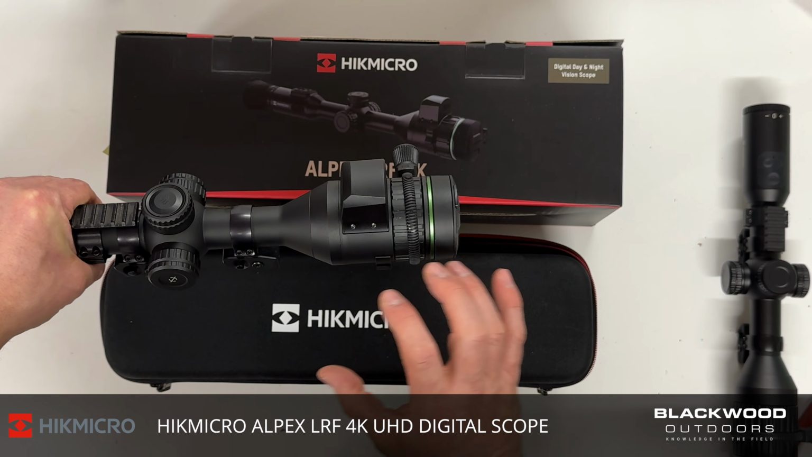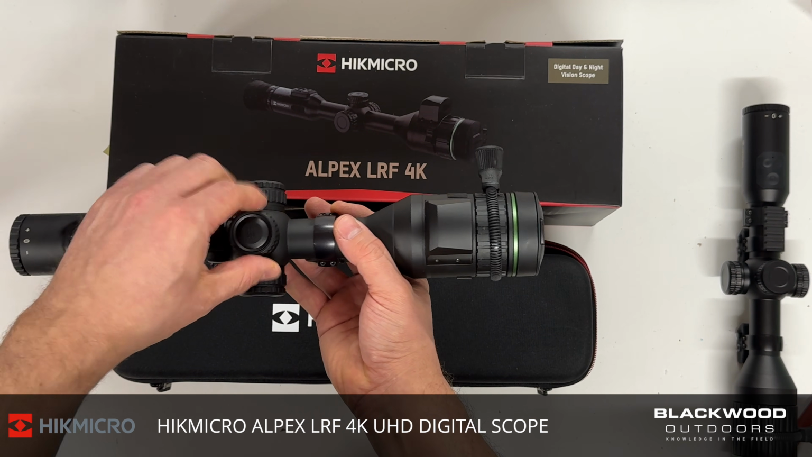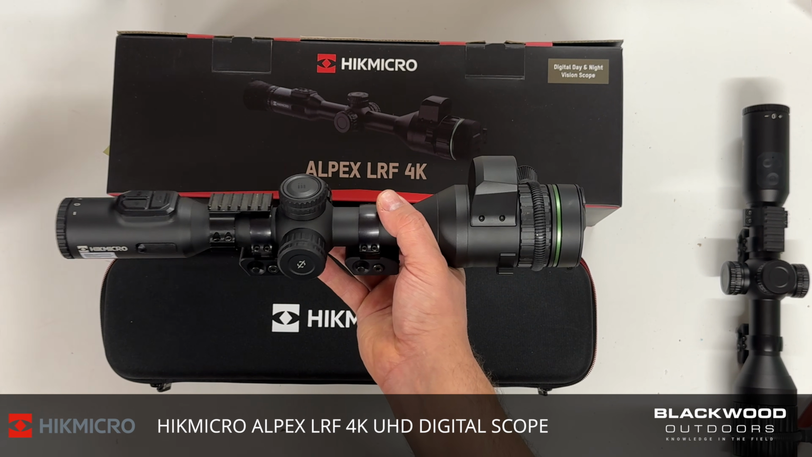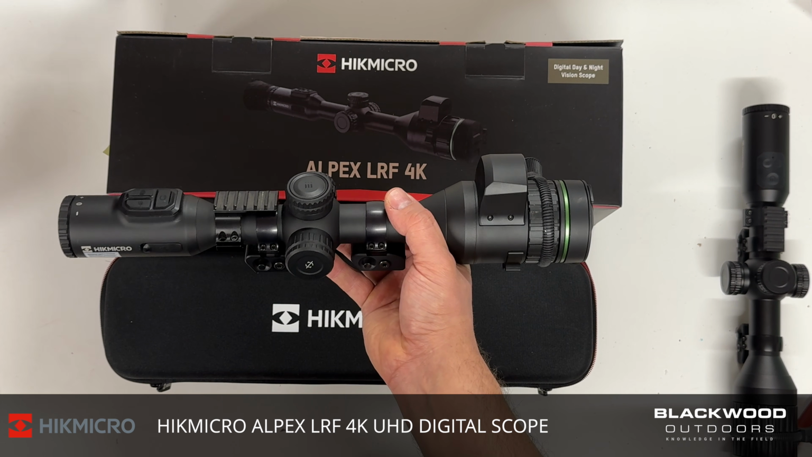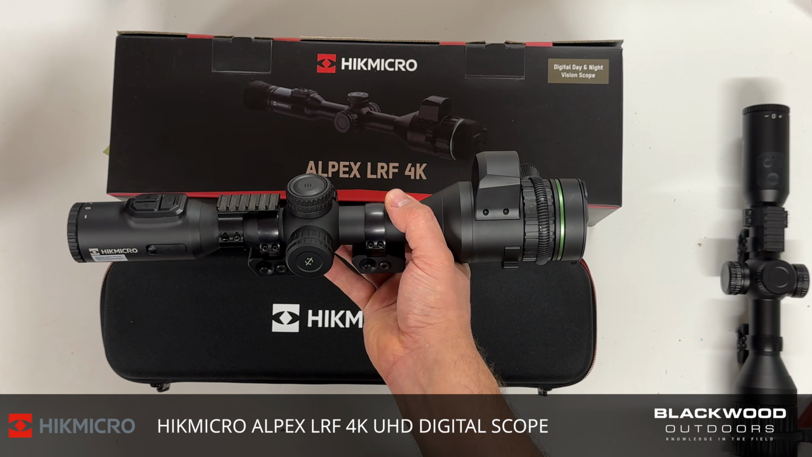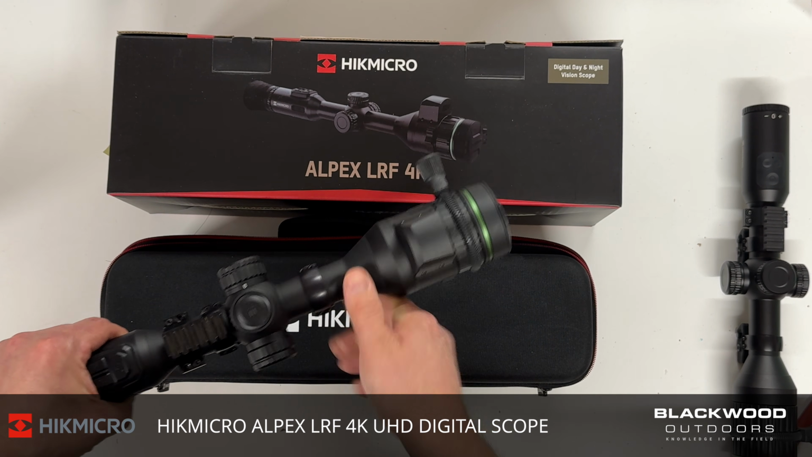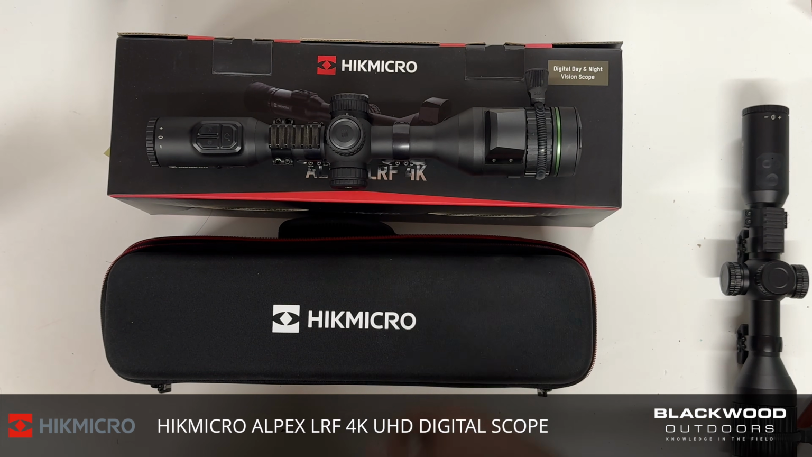The LRF does, and the ballistic calculator, like I say, new style, new turret system, dual battery charger, single rechargeable battery included with it, padded case. It's the price point it's at. It's really, really aggressively priced, and it will do everything day or night. Even if you're going out shooting squirrels during the day, or long range foxes. So yeah, I'm happy with that. If there were any glaring issues, I would share them, but I don't think we've had it as good as this currently in the market for what you're going to get for your money.